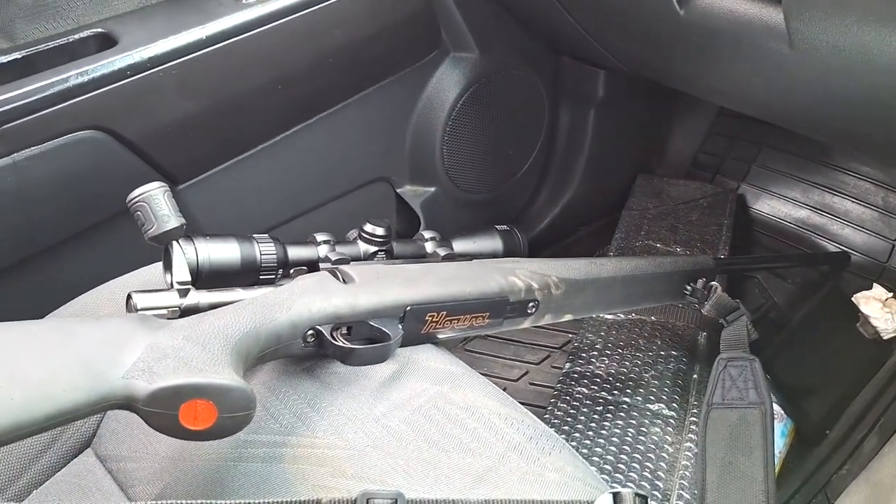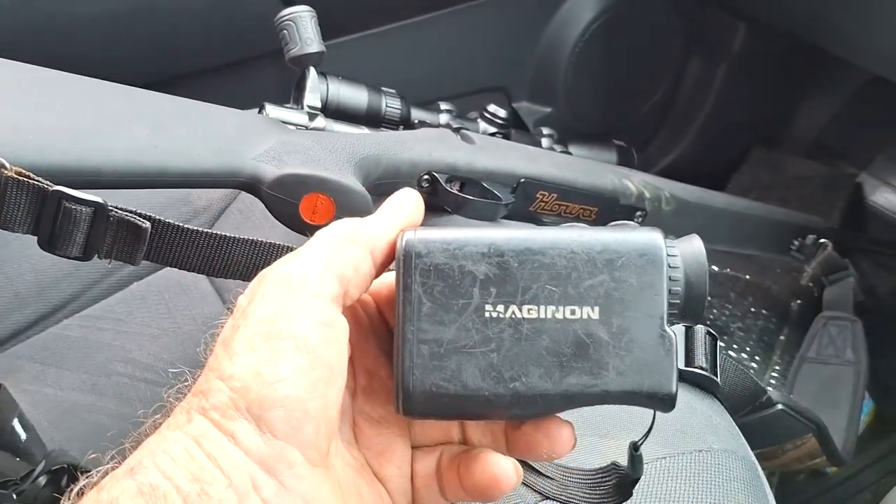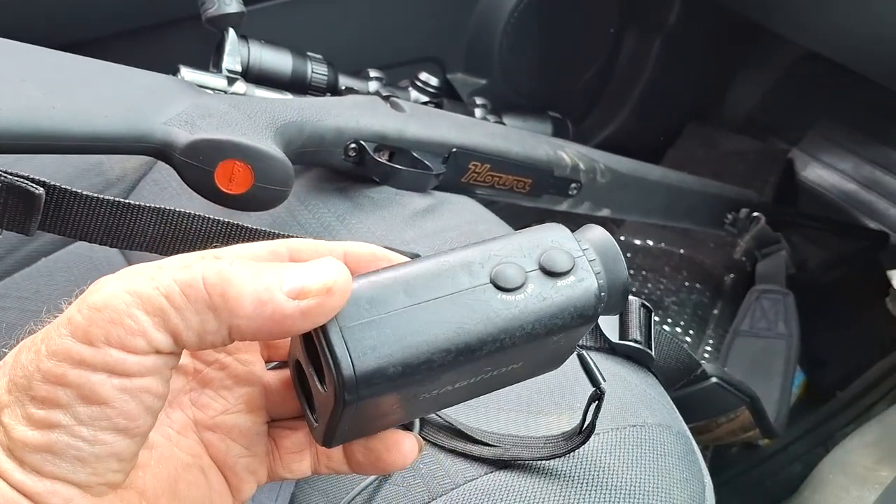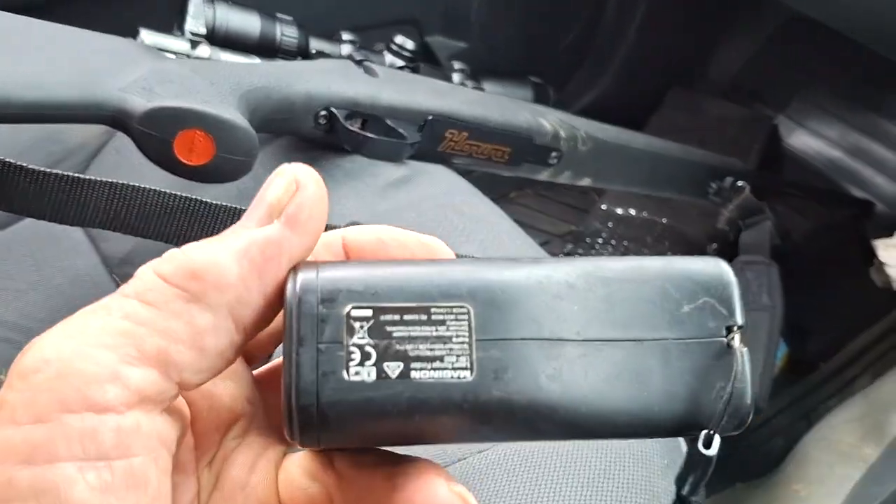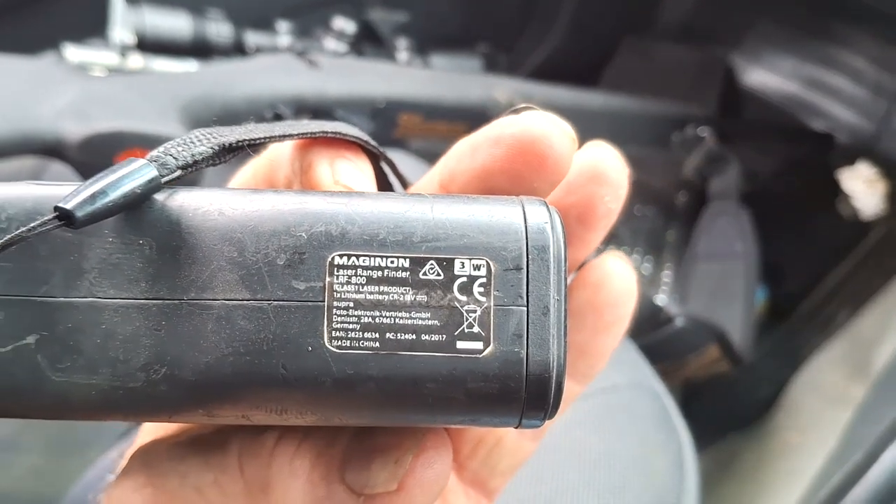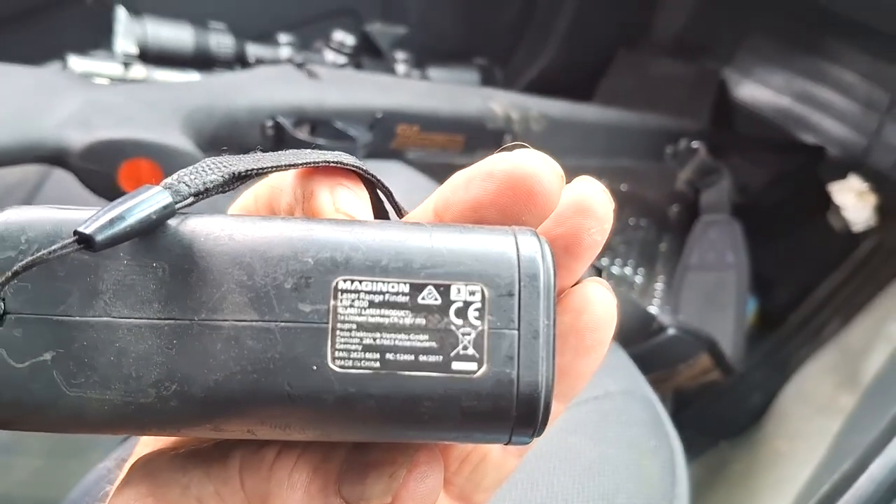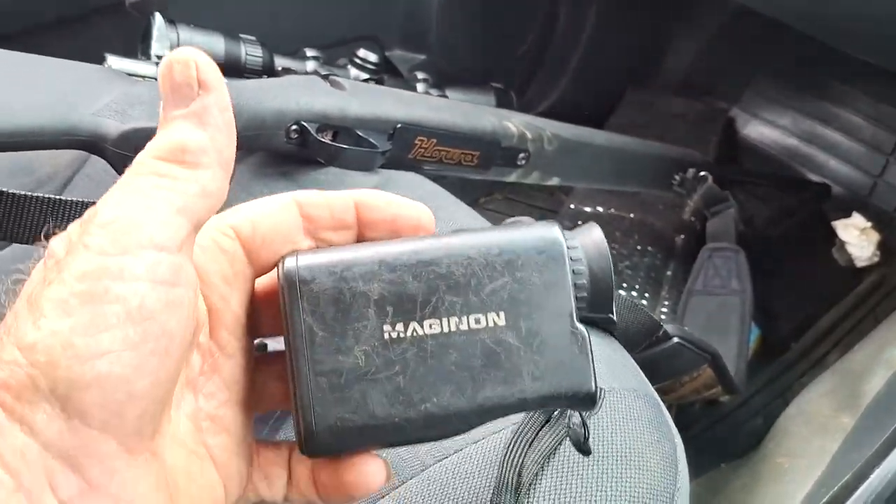Another thing, rangefinder. This is old. This is an Aldi one, a Maginon. I've had this for about 7 years. I've run this up against mates' ones that they've got, and this thing's within a metre at about 600 yards. $150.